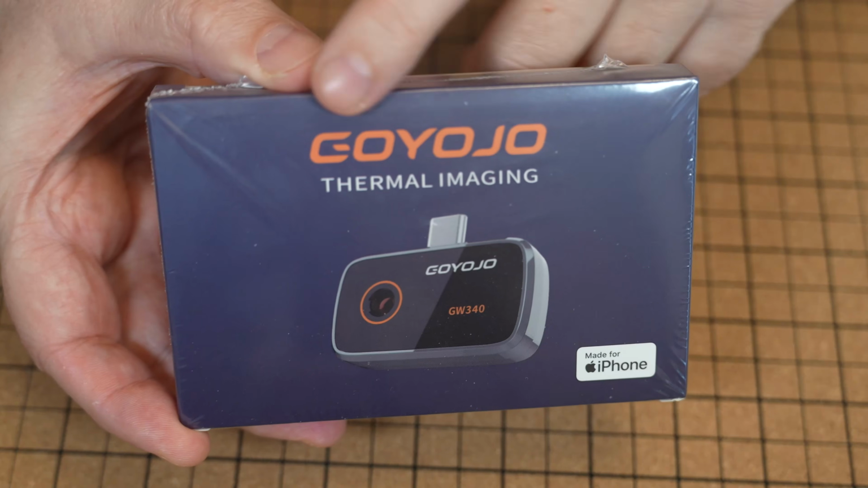GOYOJO Tools sent me a product for testing. This is a thermal camera GW340, and I got this box for free, but there is no additional payment from their side.